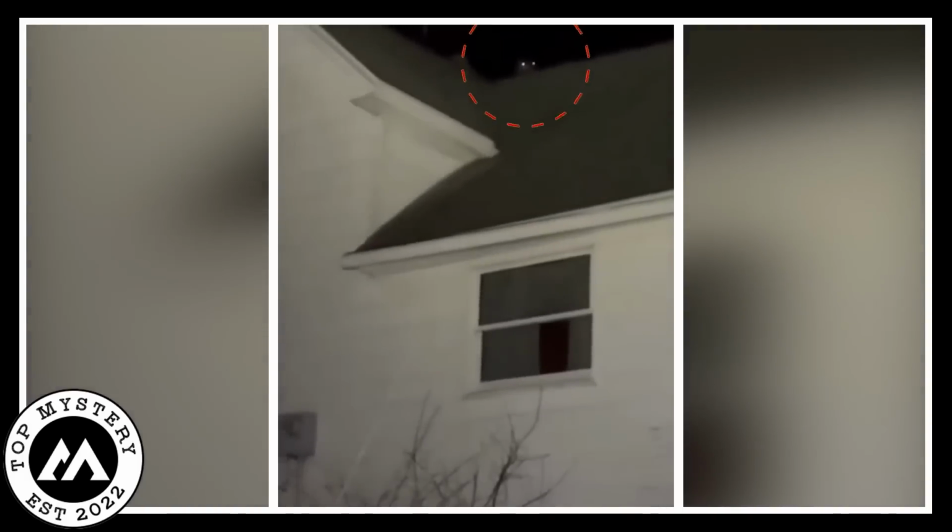Oh, damn. Holy shit. Alright. Oh, that one's on the other side of the house.